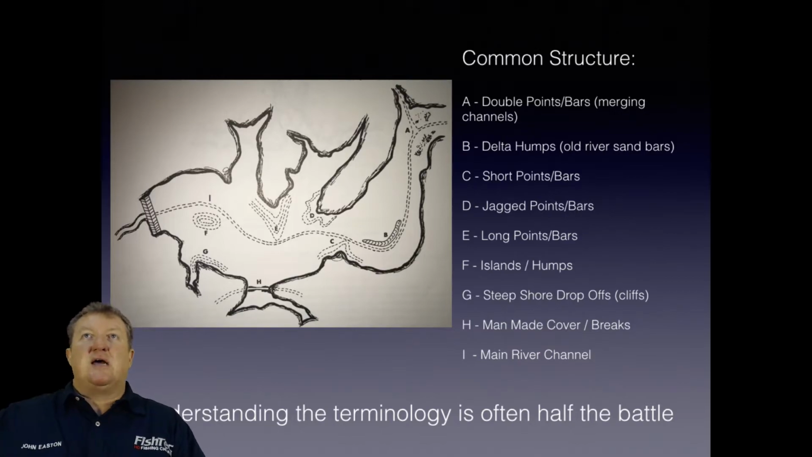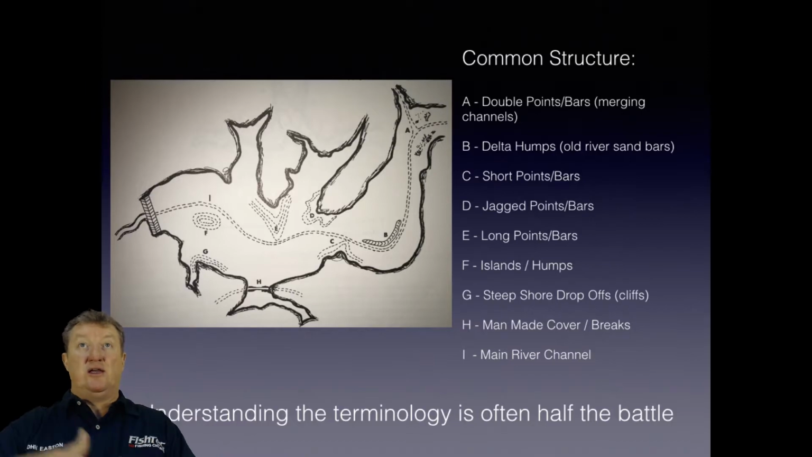Okay, so A is double points or bars, which is merging channels. You've got a main channel and a channel that comes into it. There's a couple of variations of that, which is essentially what we're talking about tonight. But let's just run through the others quickly.